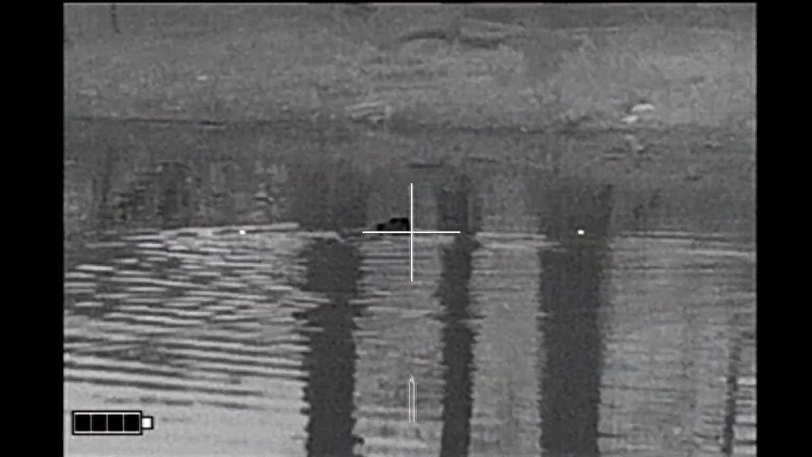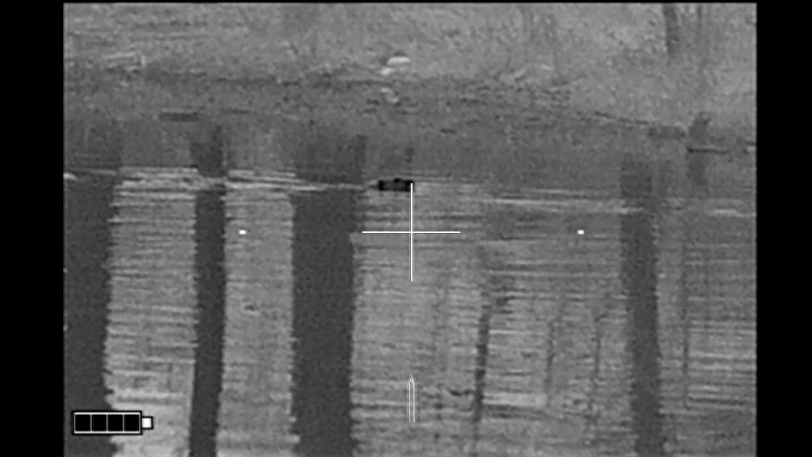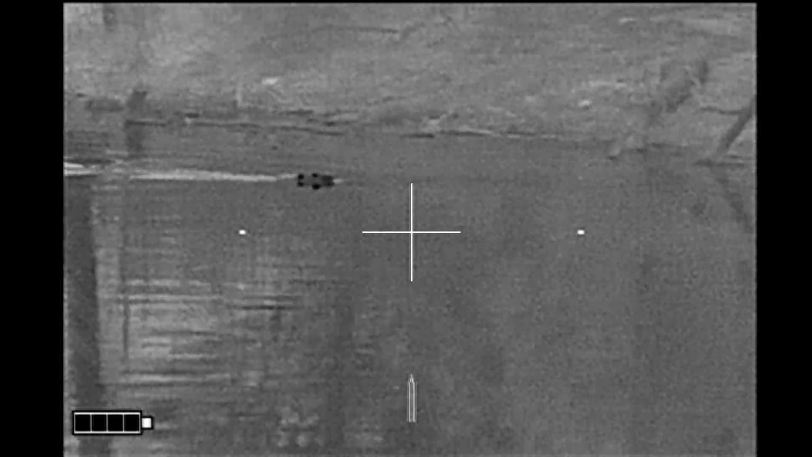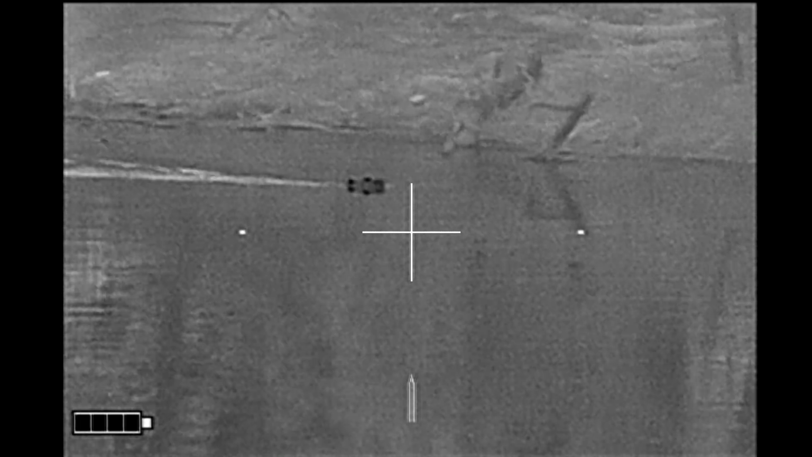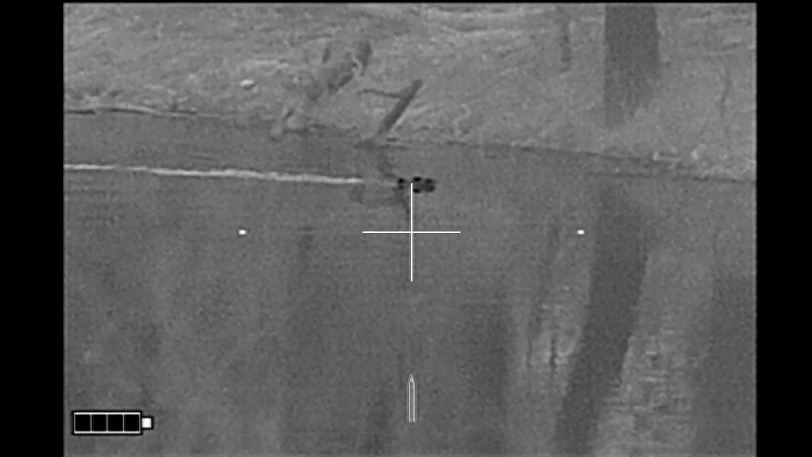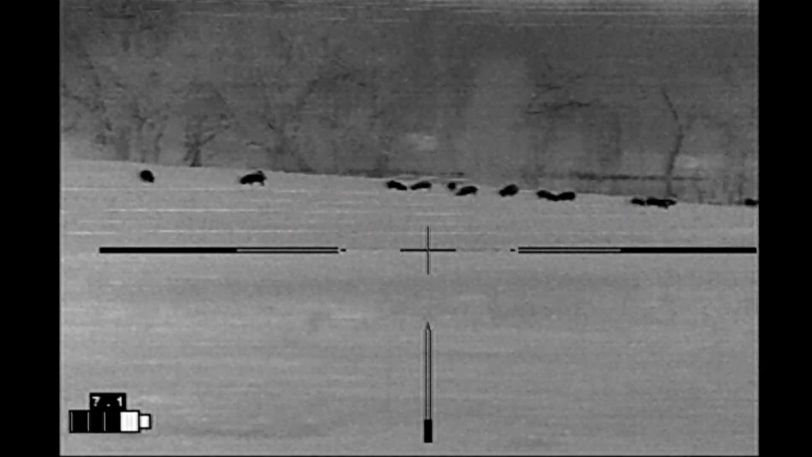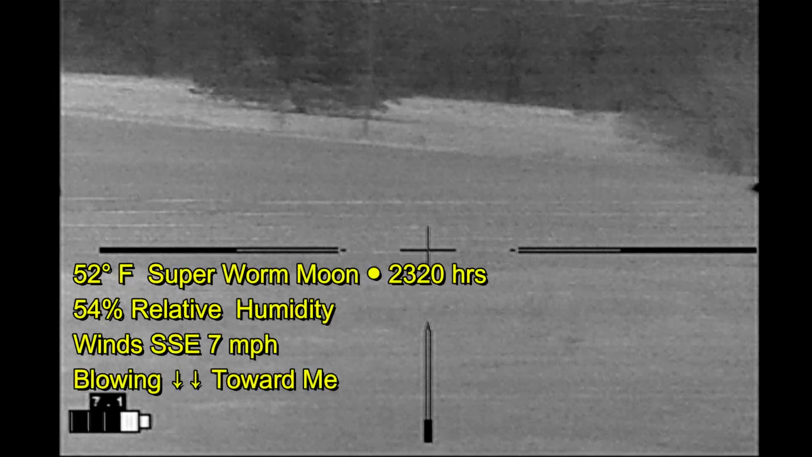Well, I started off my night on a new property. The landowner has a problem with beavers, so I spent the first few hours in pursuit of beavers. And this will be from an upcoming video. In the meantime, Carpe Sus spotted these hogs during a very bright super worm moon.